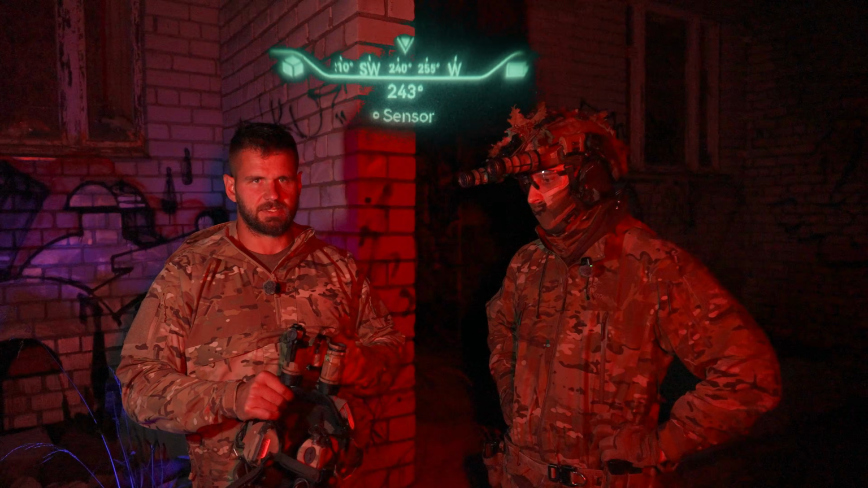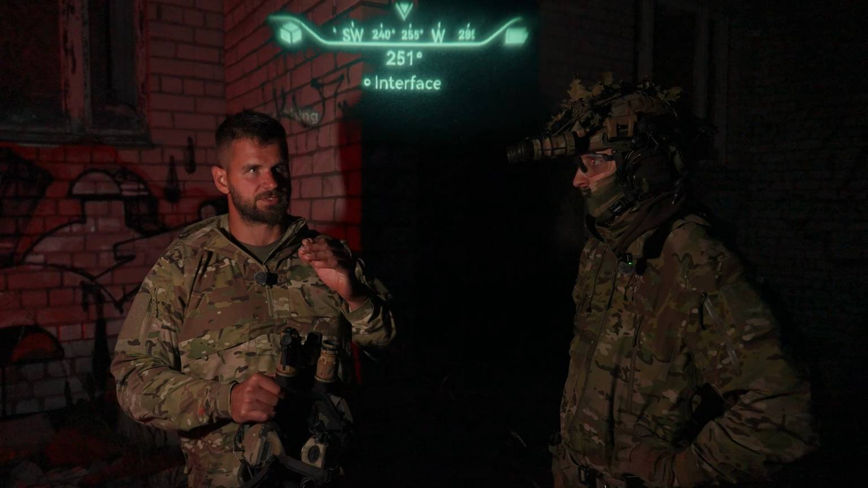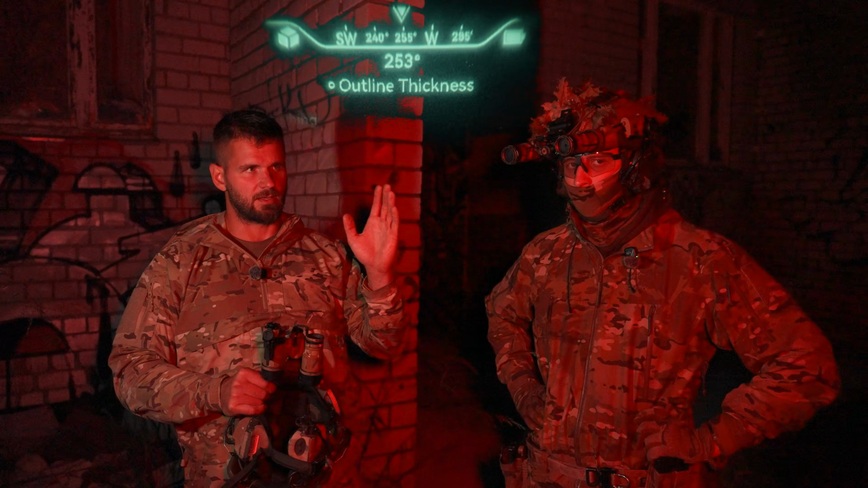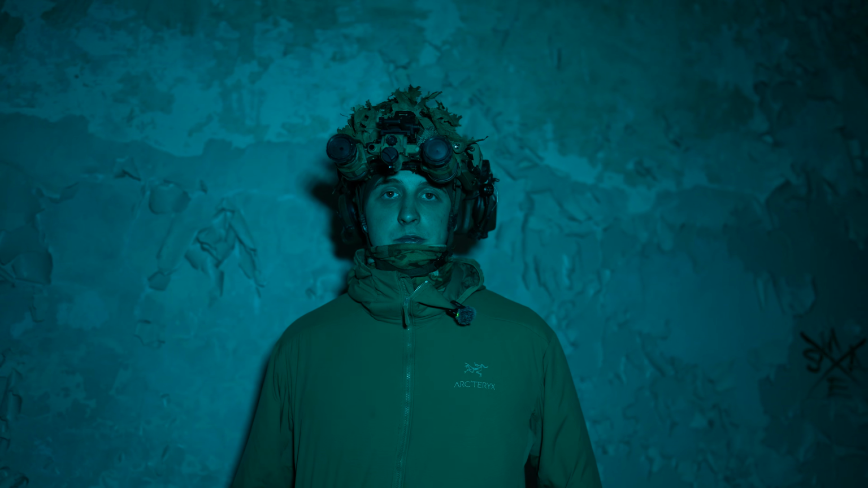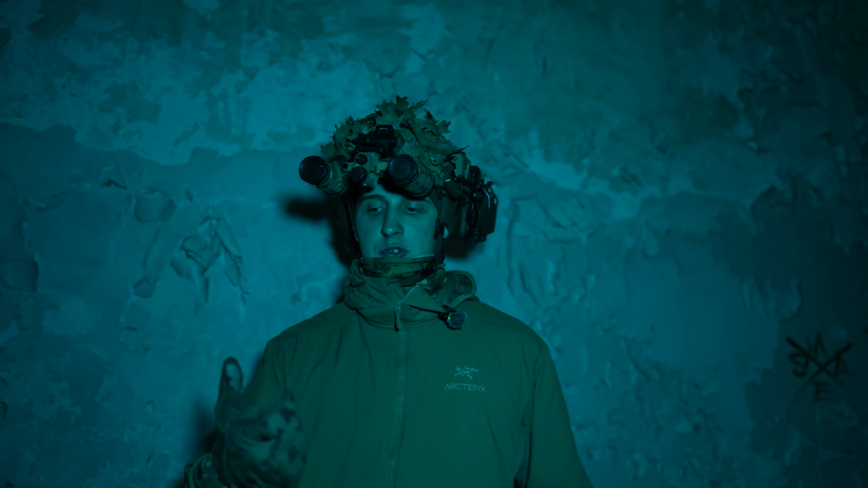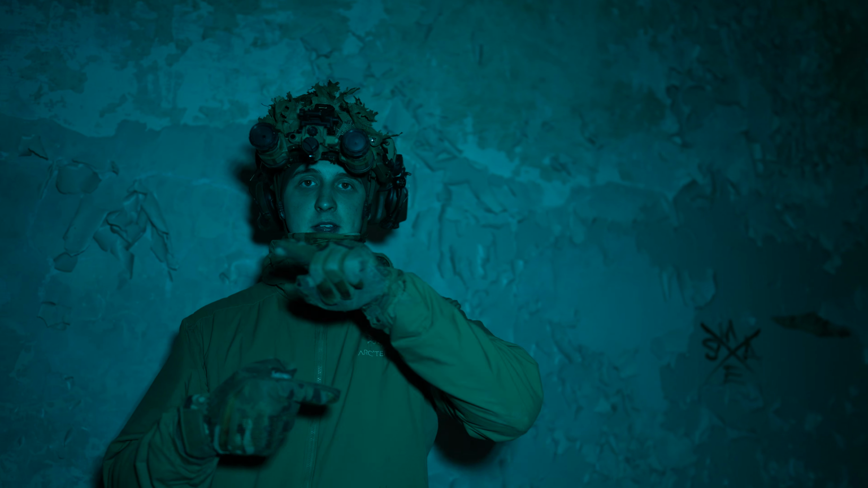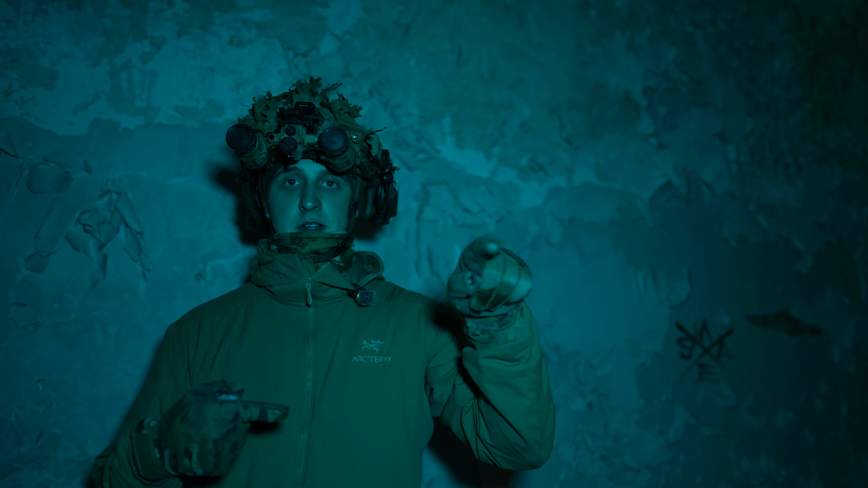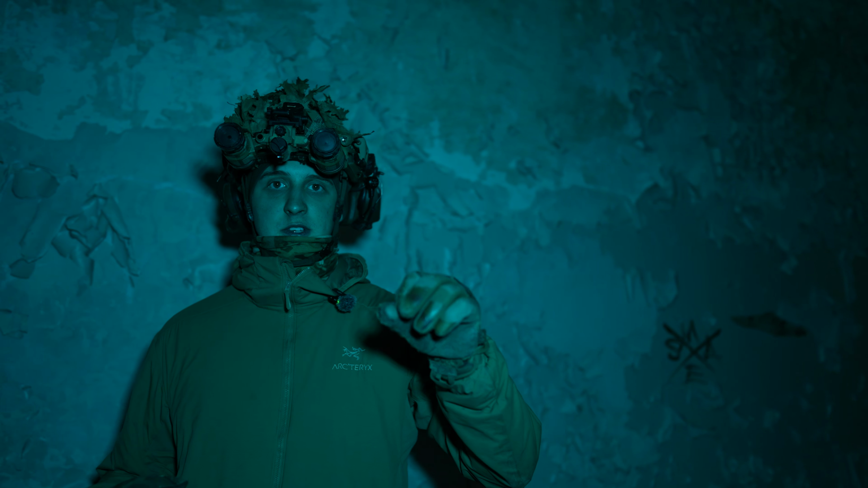An extra feature that this one has when you're using it outdoors is a heads-up display, which is going to give you your bearing, which makes navigating a lot easier. Quick side note, we don't recommend that you run the heads-up display all of the time, because usually you have your device mounted always on the same spot, which means that the heads-up display will be constantly on at the same spot, and this can cause burn-in on your night vision device.